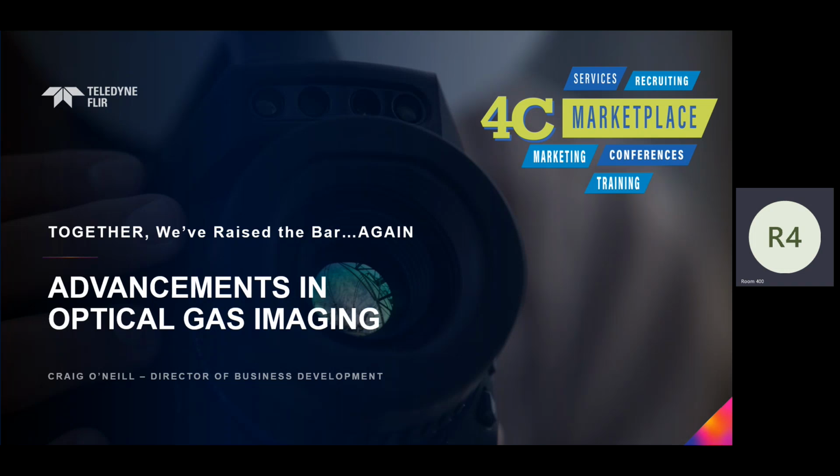And I have been directly involved in optical gas imaging since the launch of the world's first commercially available optical gas imager, called the GasFindIR. I'm just curious, has anybody ever used a GasFindIR? We do have a couple of old soldiers in here, some legacy OGI guys. So I appreciate y'all sitting in.